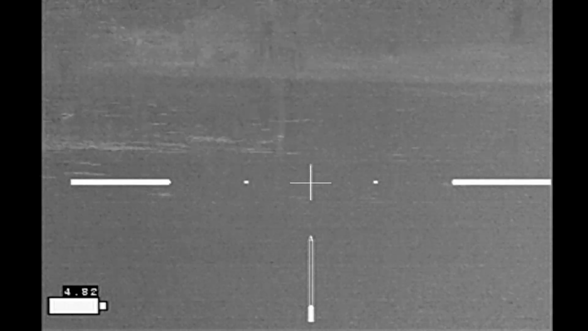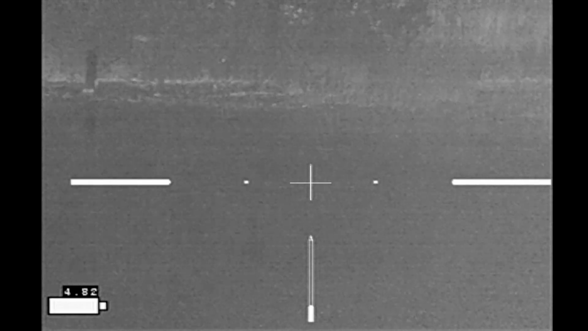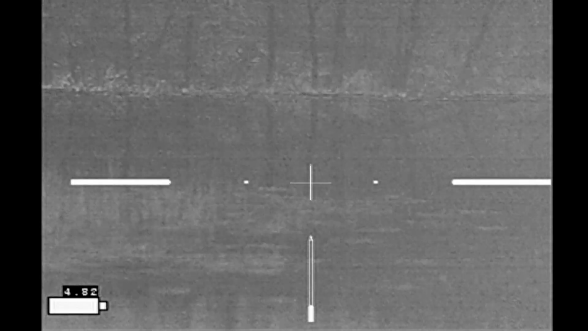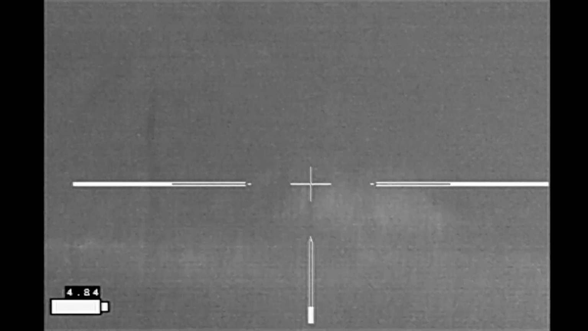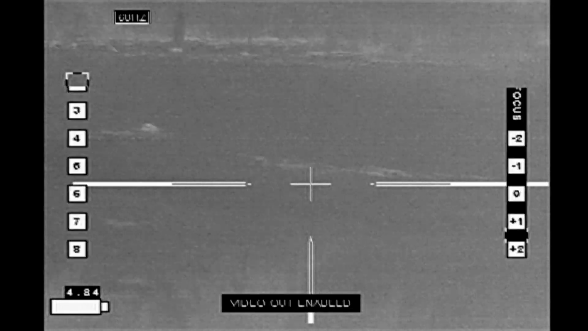And the reason why I'm over here is because I've been watching beaver go back and forth on this side of the tank over in this area. And finally this one pops up. It's behind a tree, so I have to move over to get to a better shooting position.